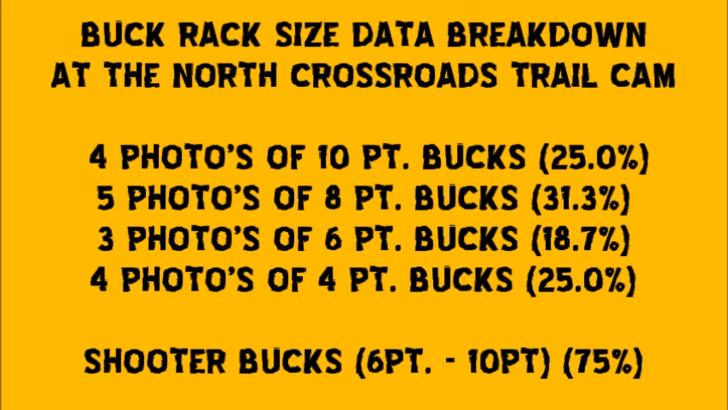Now, as for the bucks, there were 4 photos of 10-pointers, 5 photos of 8-pointers, 3 photos of 6-pointers, and 4 photos of 4-pointers. Not bad bucks and buck activity for a short 13-day data set. And of all those bucks, hey, 75% of them were definite possible shooters.